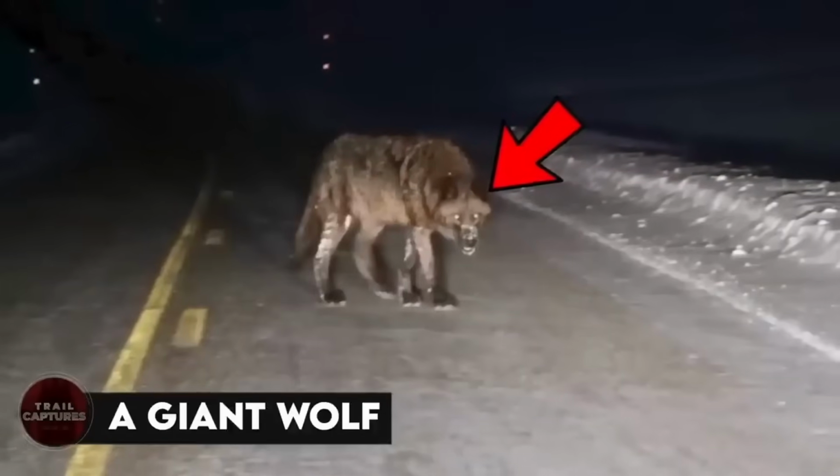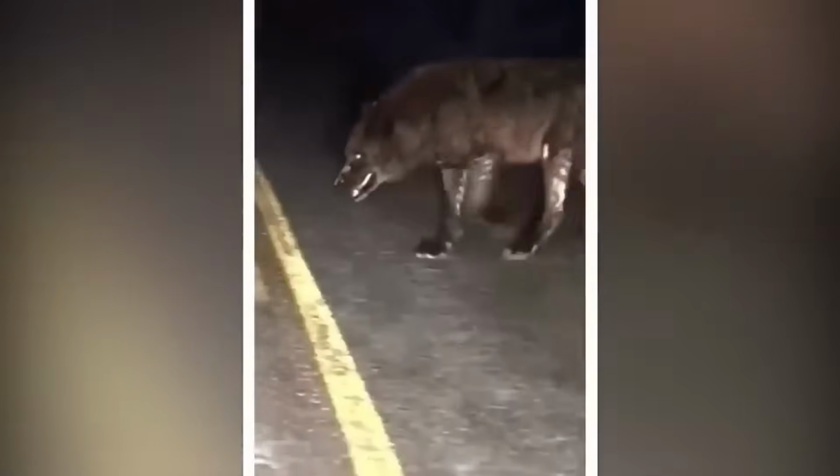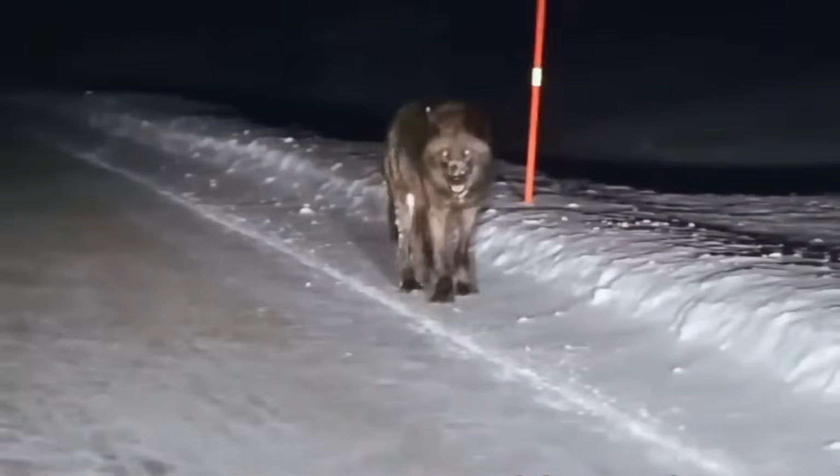A giant wolf. Let's say you're out at night having the time of your life with your friends, and suddenly out of nowhere you get to see the massive animal coming out of the dark and staring right at you. I don't know why these guys just decided to stay there and film it. That creature's a gigantic wolf, man. Your best bet's to run for your life.